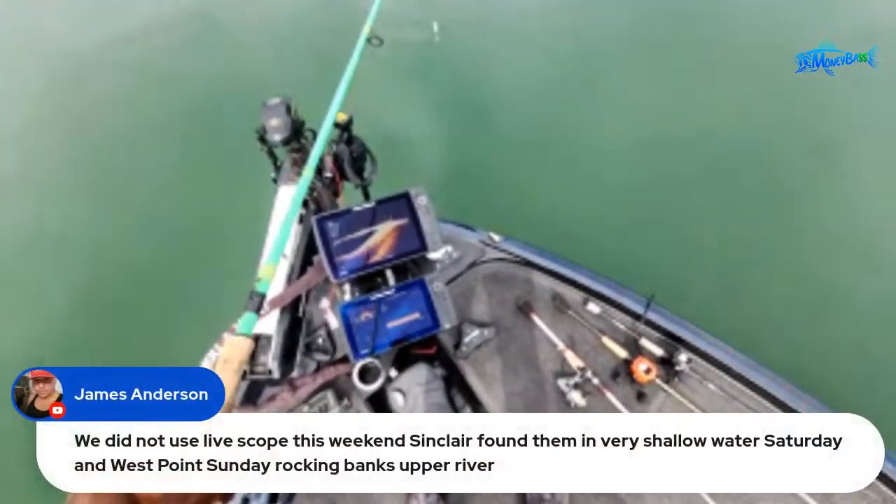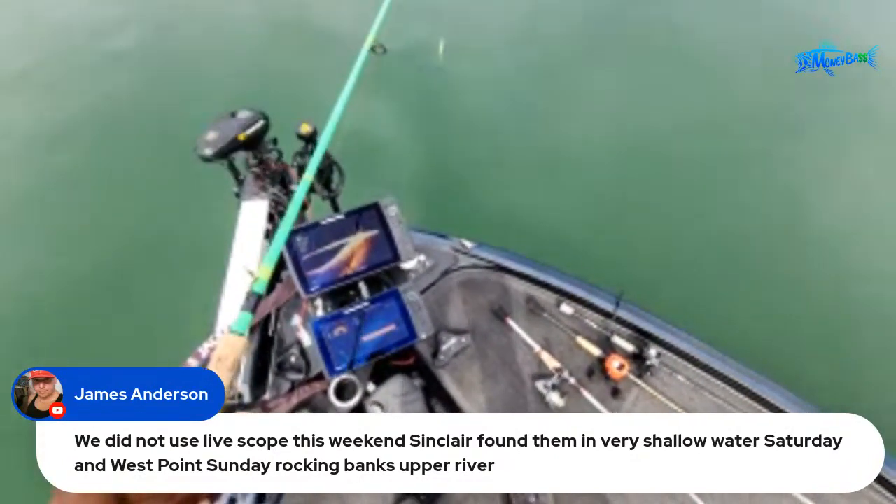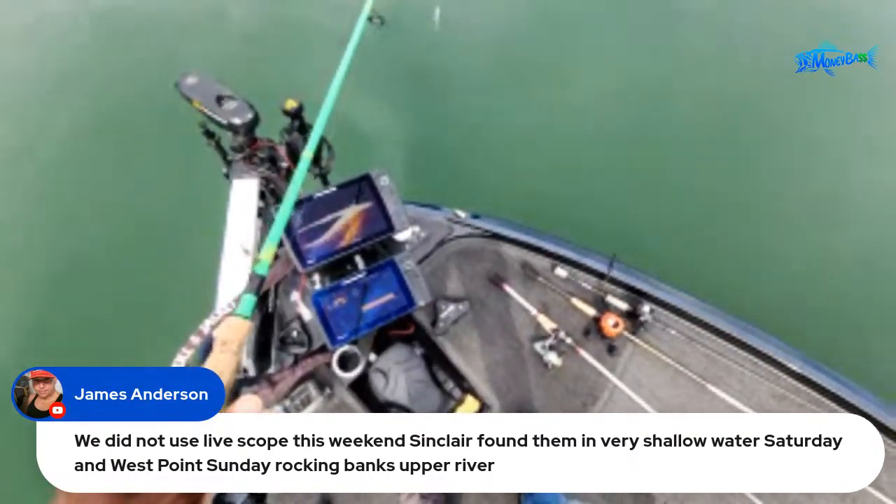All right, so we have James Anderson says, we did not use LiveScope this weekend. Let me see, he was on St. Clair, found them in very shallow water Saturday and West Point Sunday, rocking banks upper river.